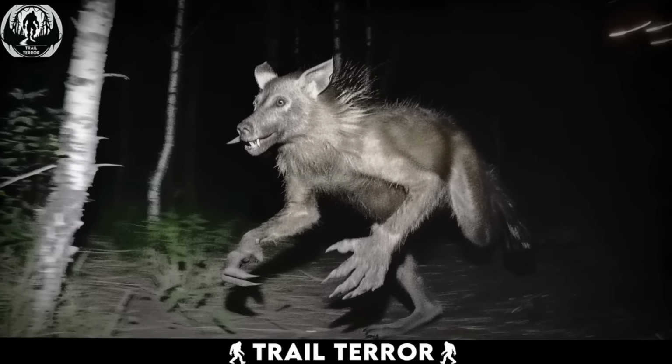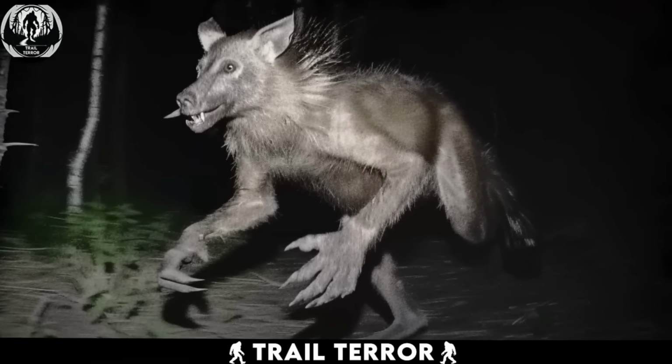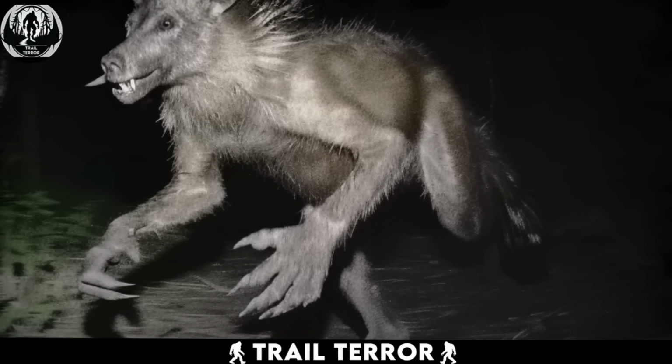It looks like a wolf, but the posture and limbs are all wrong. Like this trail camera caught a wolf shape-shifting into a humanoid creature. I know there are chances for it to be fake, but what do you think? There are some legends of shapeshifters. Could this be one?